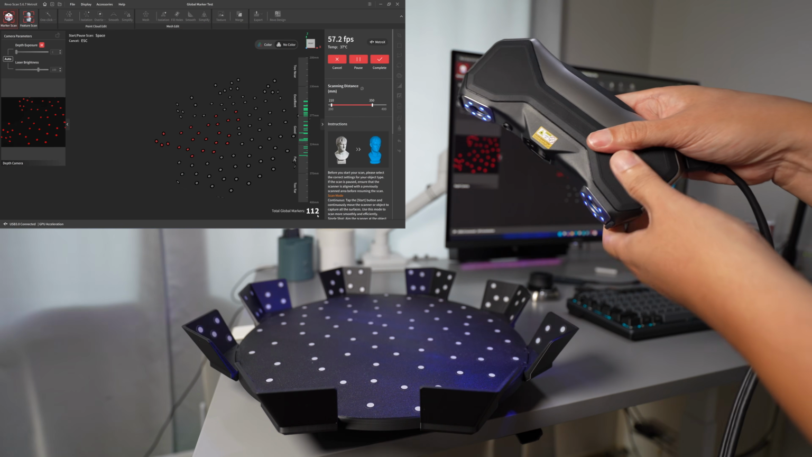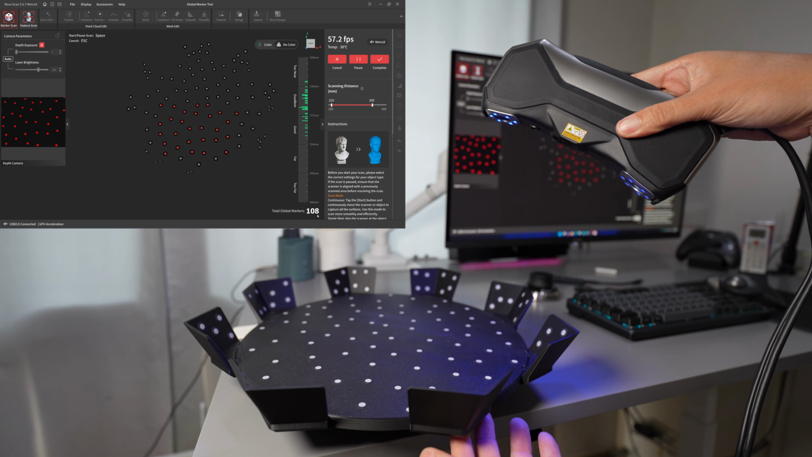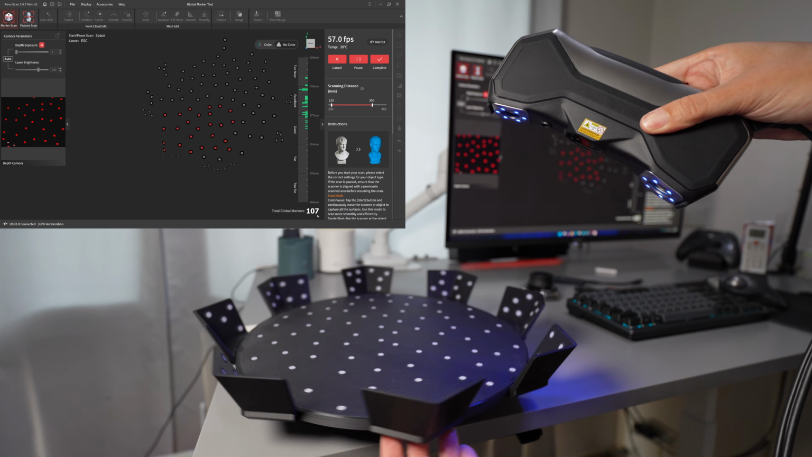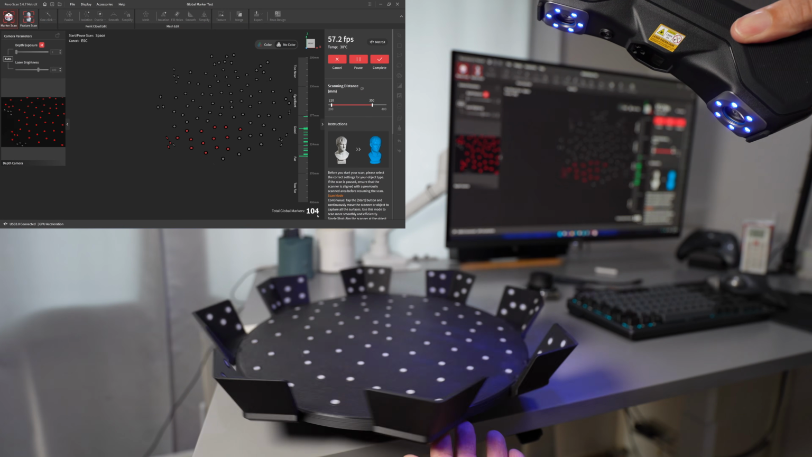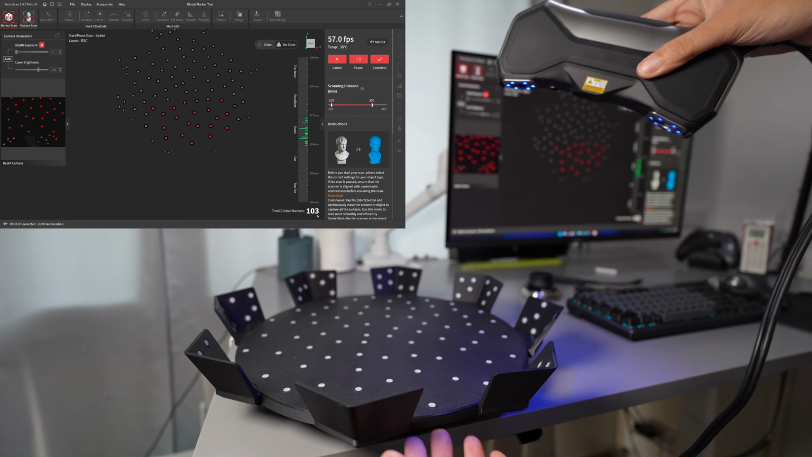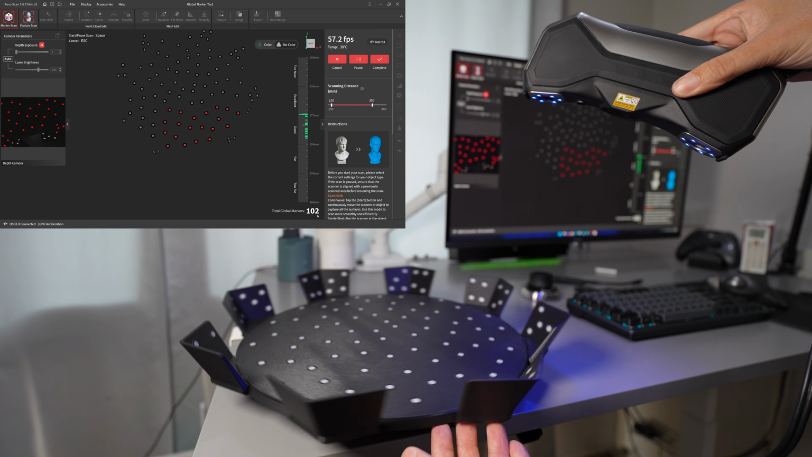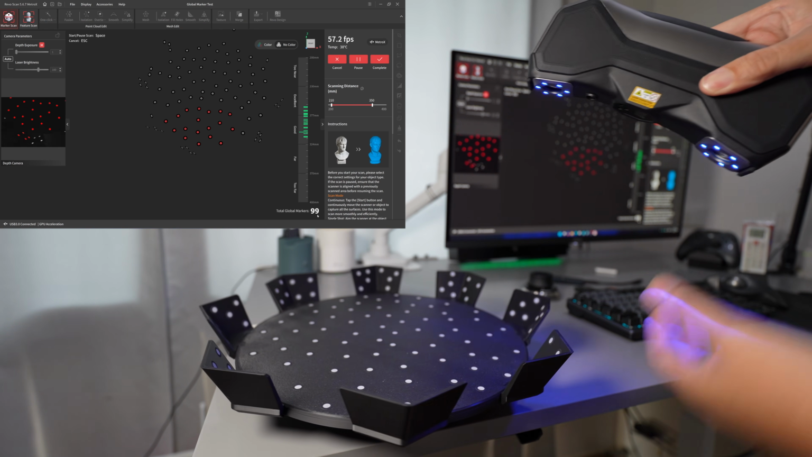The number of markers is reducing. Now it's 100 markers. It was 130, you saw that, right? But now it's only 99. So I have to stop, right?